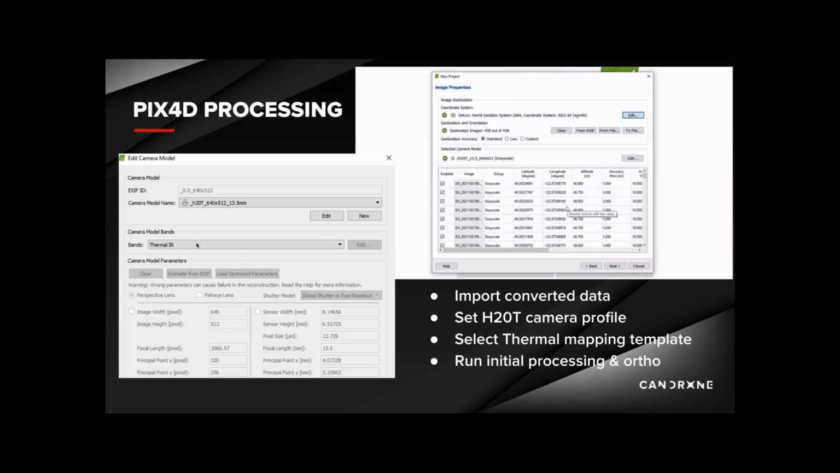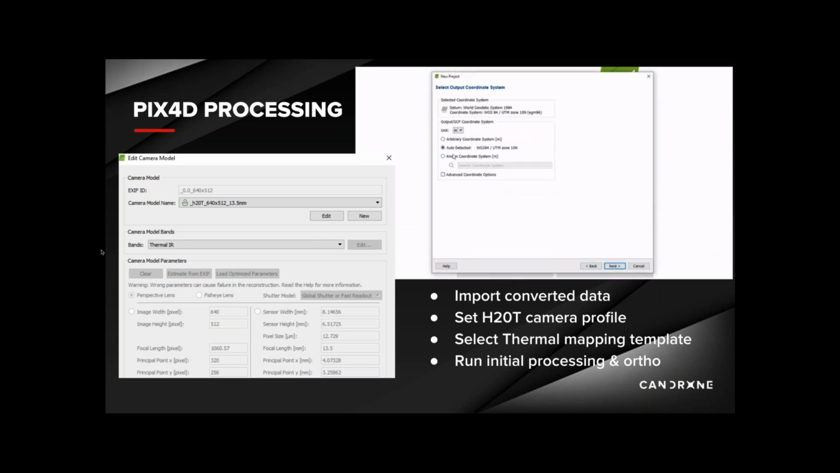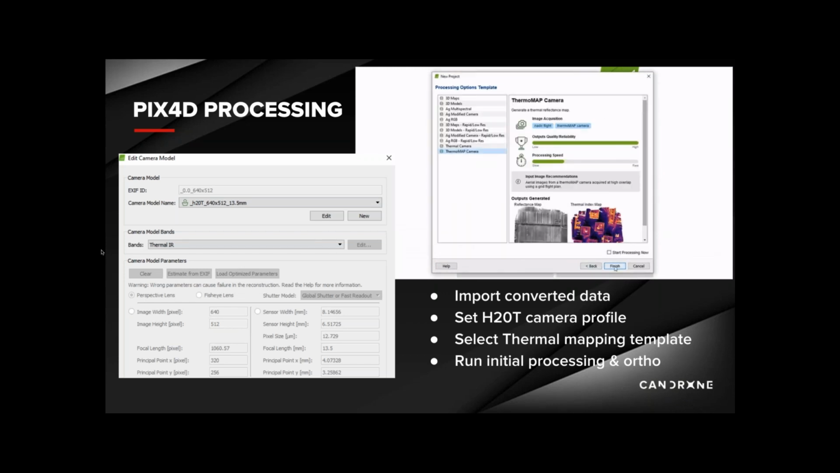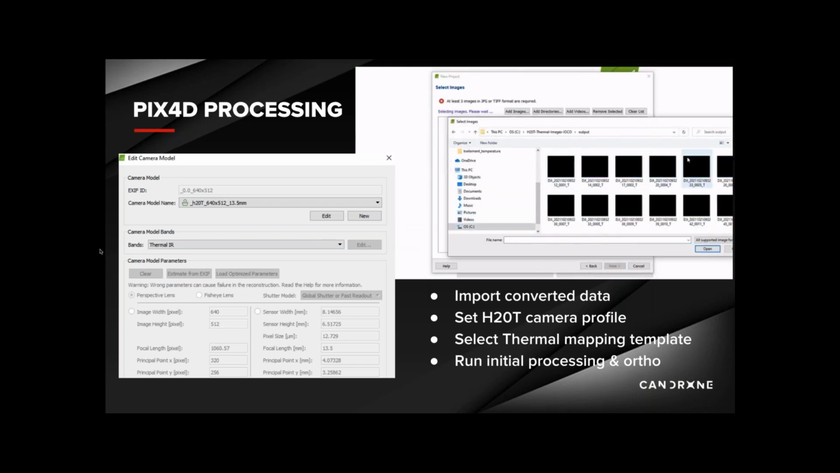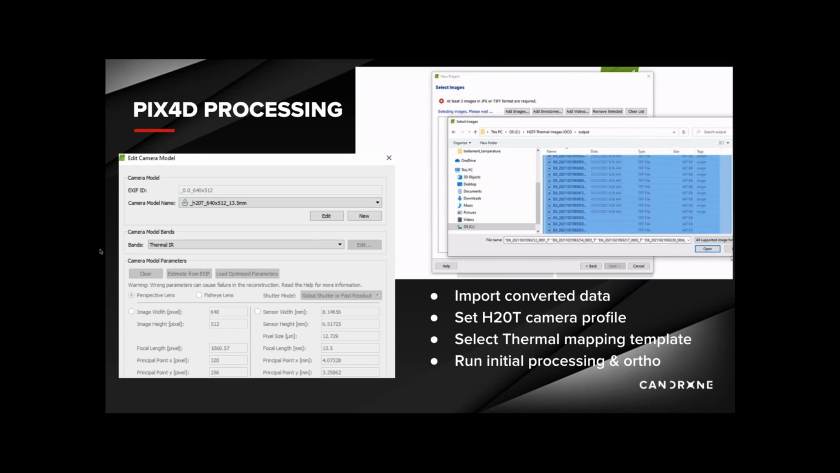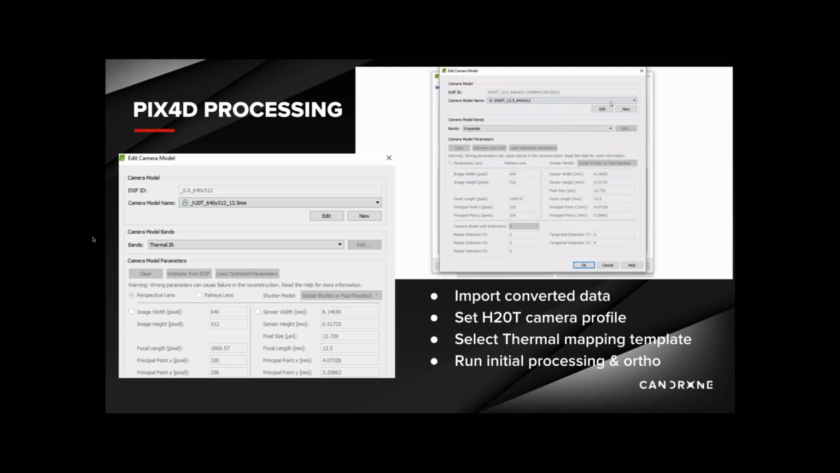Then I selected the thermal mapping template in Pix4D and ran the initial processing steps as well as the orthomosaic creation process. In total, to convert the images into TIFFs and then to process this small area in Pix4D, the project took about 30 minutes to complete.